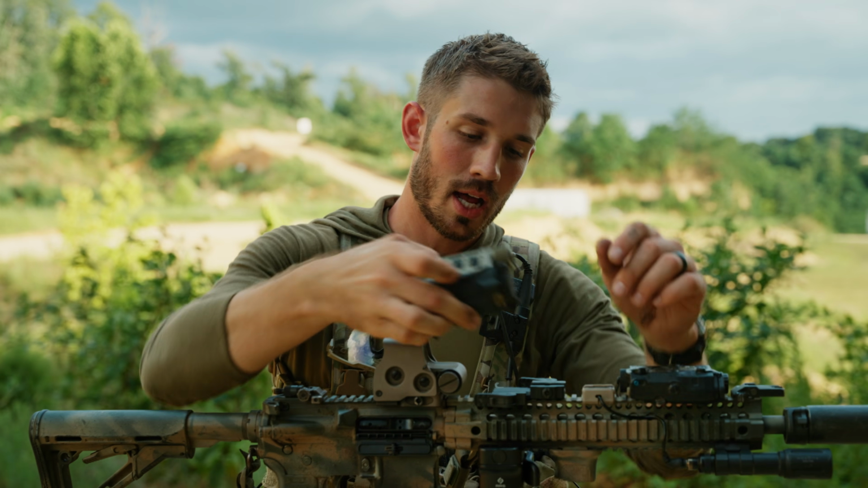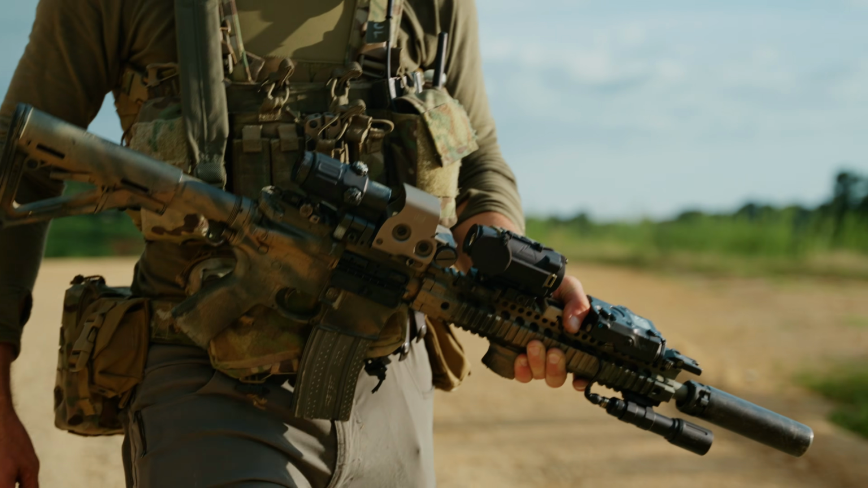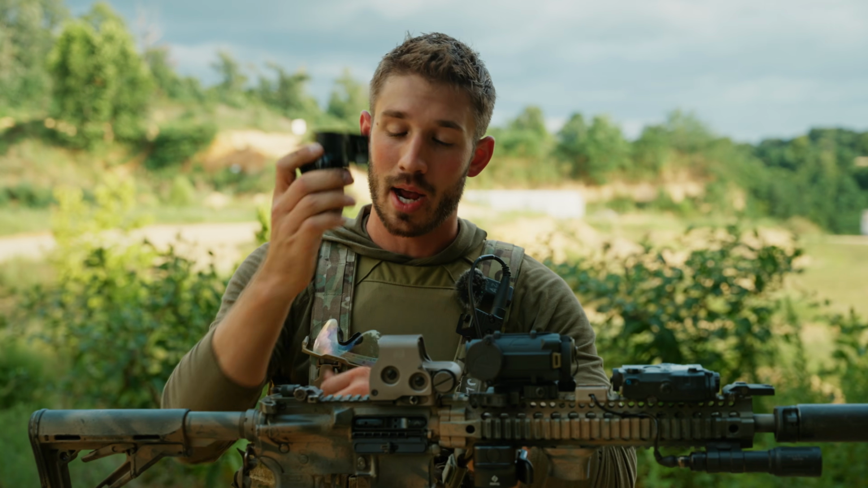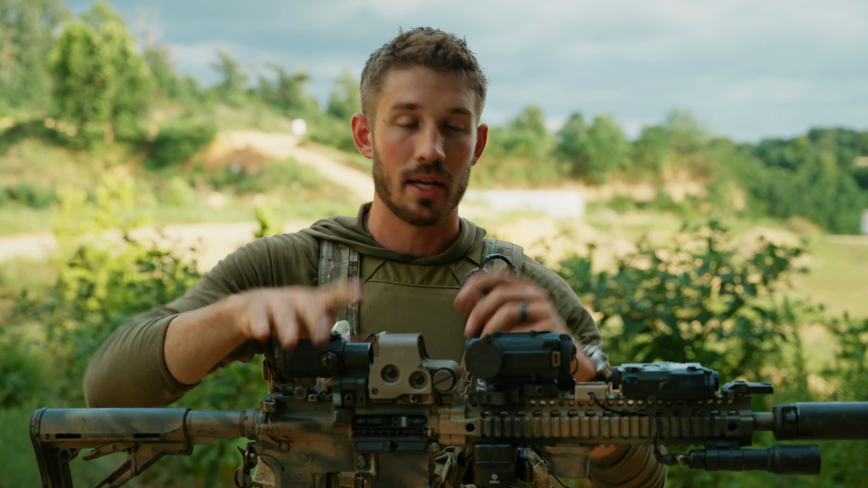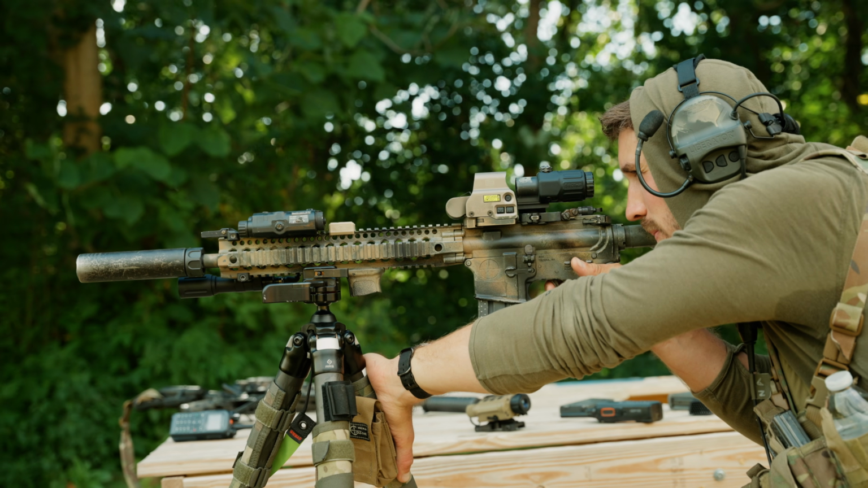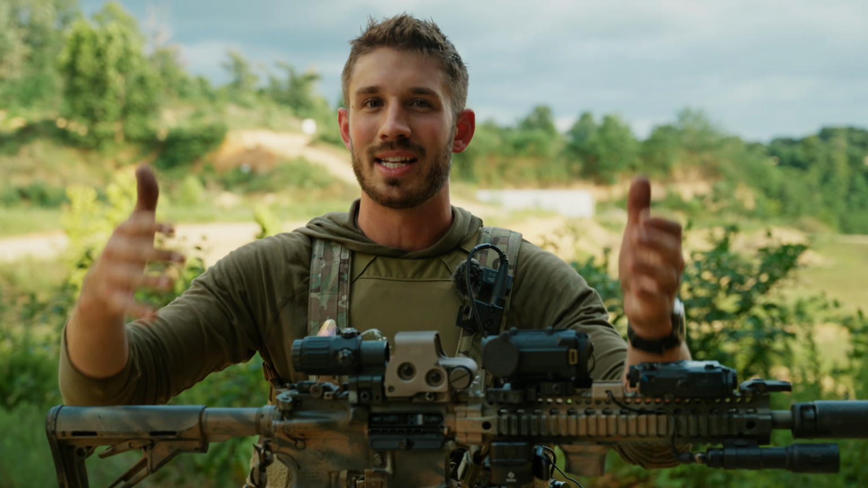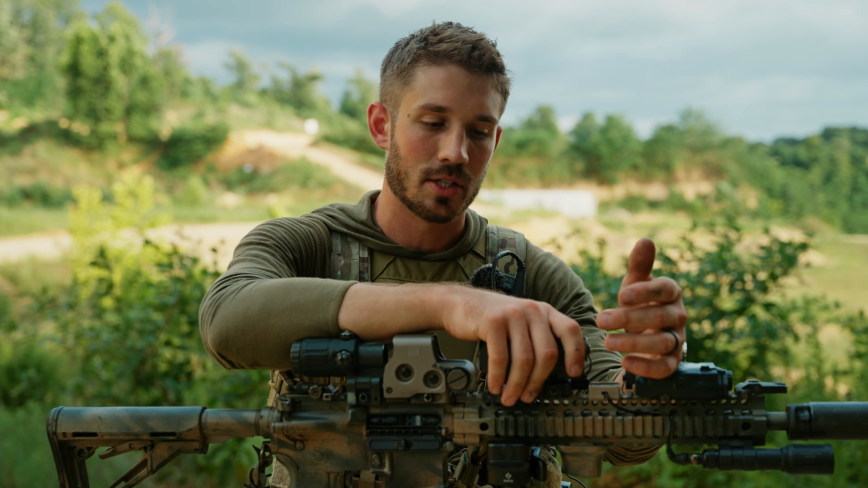In front of a red dot, this doesn't work at all. If all you have is just a red dot, your thermal is way too far away from your eye unless you actually have a magnifier of some kind, in which case it actually works really well. It's hitting that happy medium like you would want on an LPVO, where you get some magnification but not so much that you're losing detail inside of that LED screen.